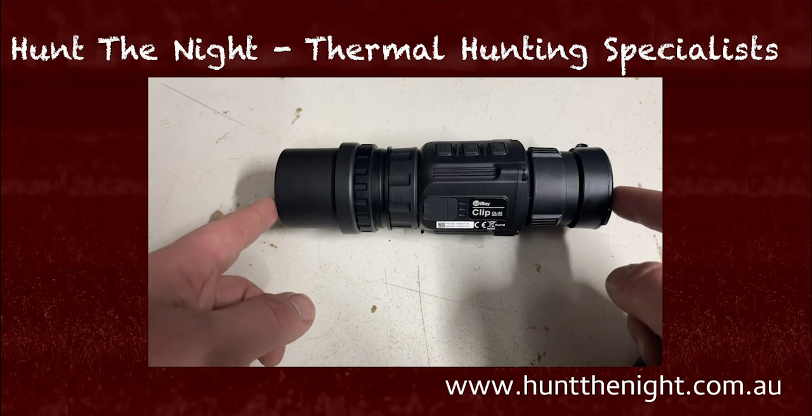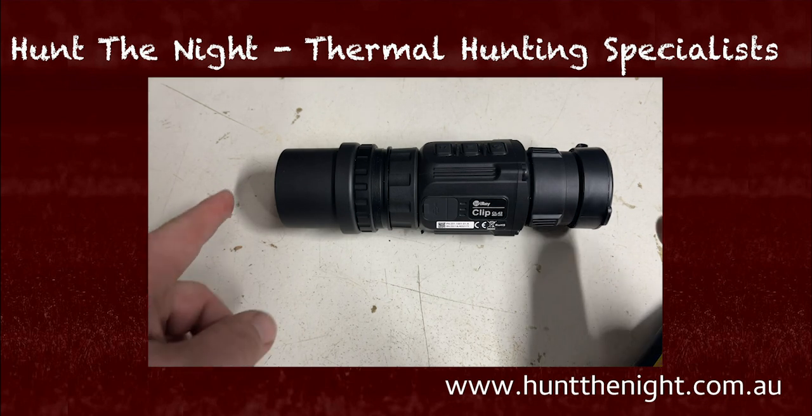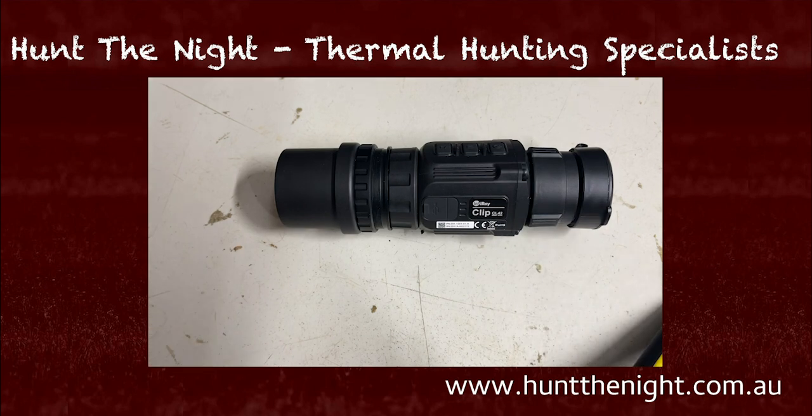Now, I know the manufacturers say it's clip on and go, and I guess it is. You can clip on and shoot, but if you don't want to be off target, you're going to want to zero it. Now, when I say off target, I was shooting at 50 meters and I was exactly 1 inch off to the left. Are you going to notice that? At 100 meters, it's going to be 2 inches. On bigger game, you aren't going to notice it. On smaller game like a fox, yeah, maybe it's a miss.